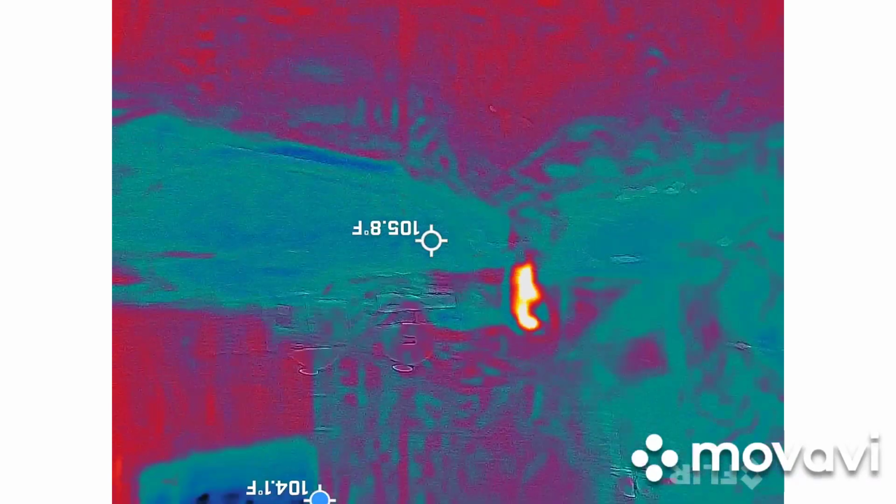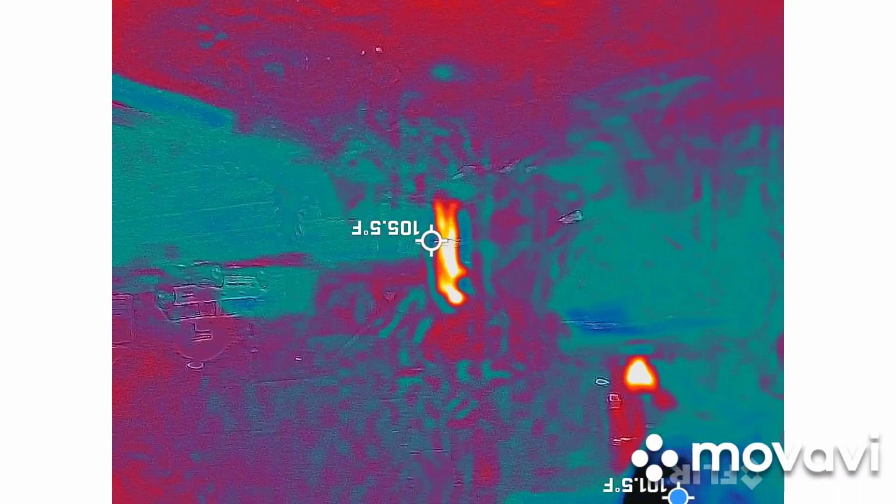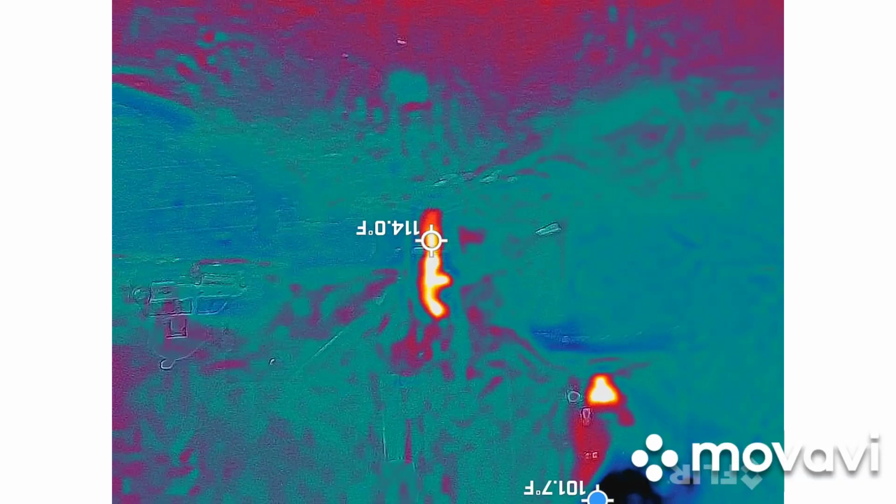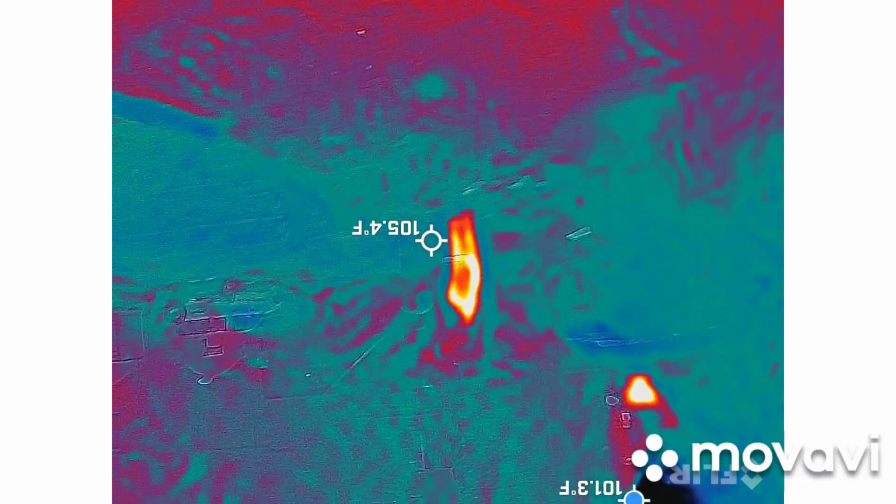Can you look at this real quick? Looks like Ben's being followed. You think Ben's being followed? I think it's just a little cold spot, like you see the same outline as him.